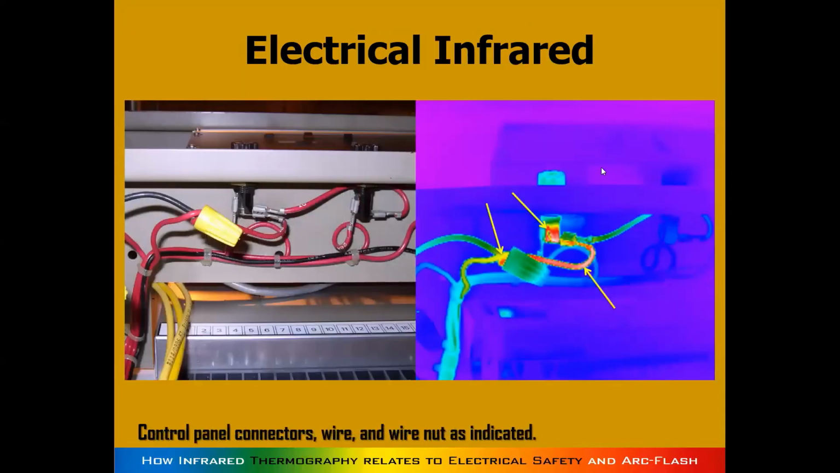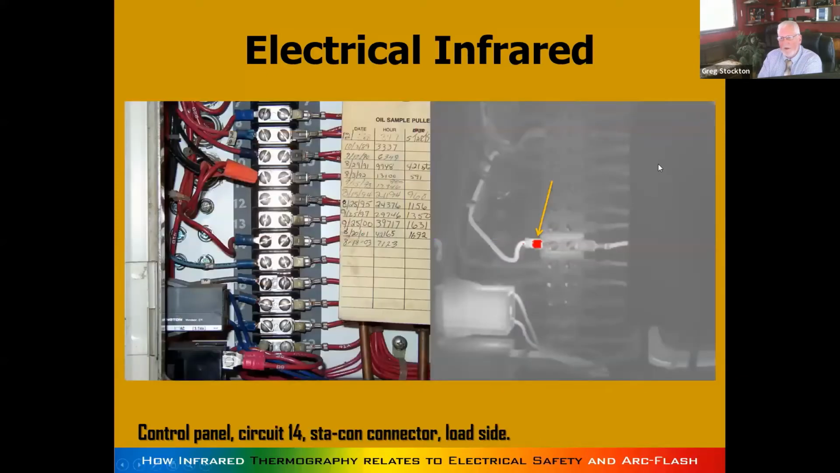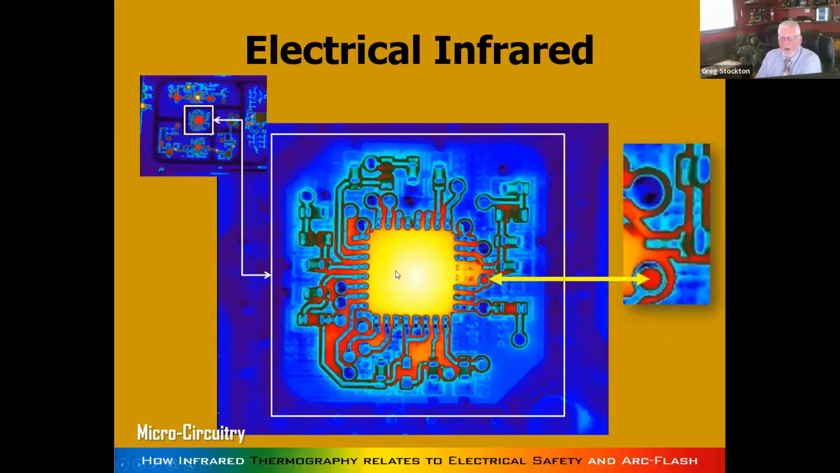As we get smaller and smaller into this, you can see that nothing changes. It's the same exact thing. You have loose connections. You have a little heat. There you can see a little burn mark, right there. And again, just like with the 500,000 volt lines running across from Venezuela to Colombia, from Guri, they have failures on the lines, and it's all the same as that microcircuit right there.